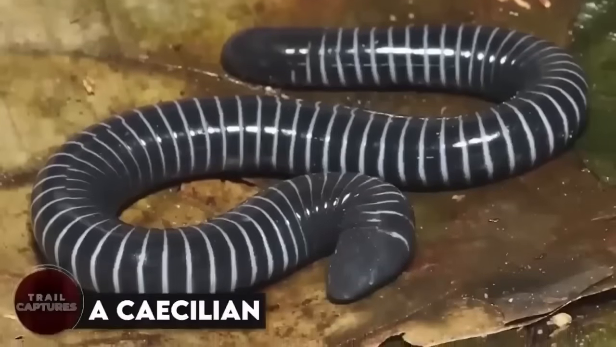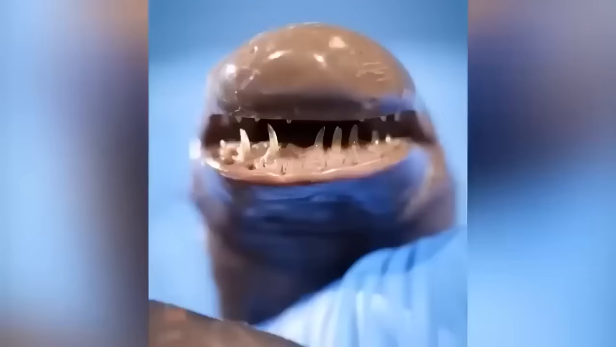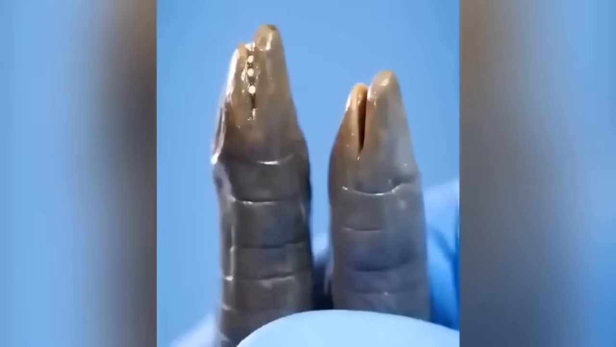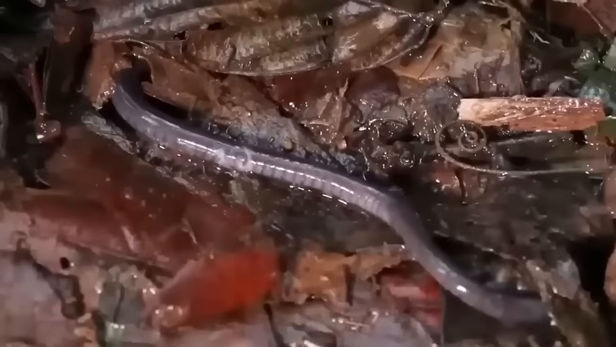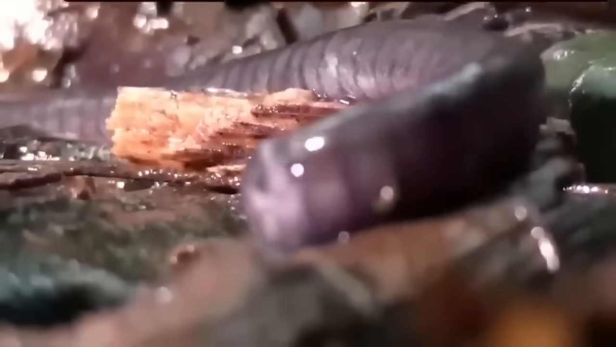A Caecilian. What you're seeing right here might look like a worm to you, but just look at its fang-type teeth and the whole head. This is not a worm, folks. It is called a Caecilian, and these are amphibians. Yup, just like frogs. They just lack arms and legs. But as they lack, their nature made them the only amphibians to have fangs.